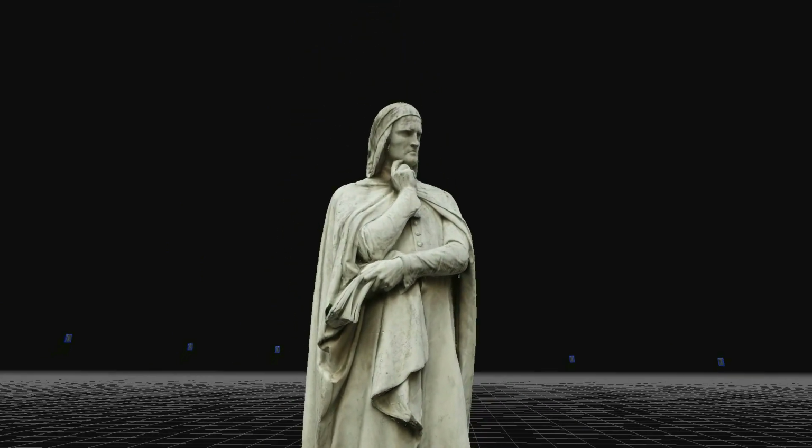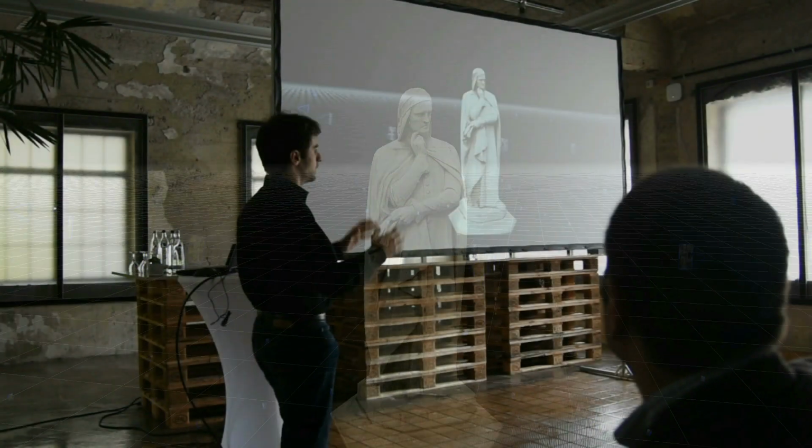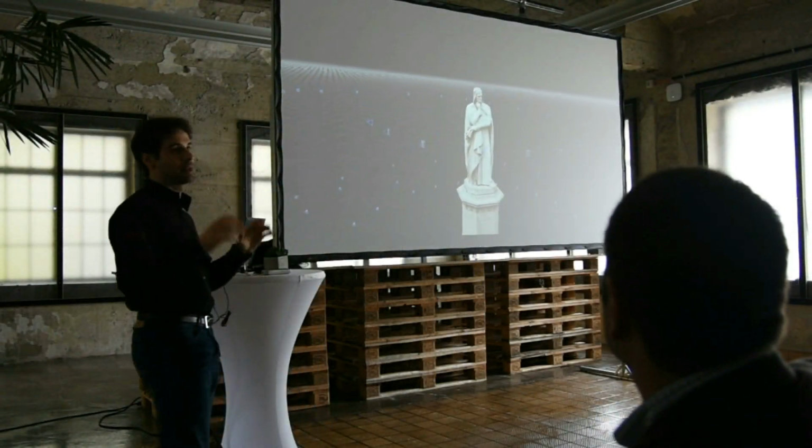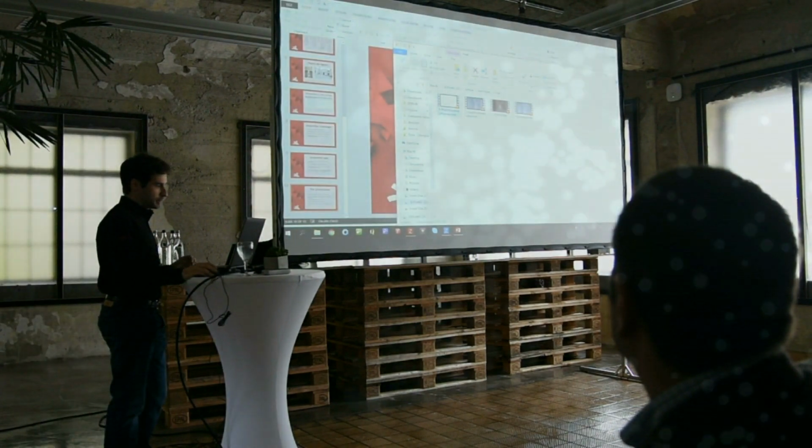So at this point, we're in our square, we got the pictures, and we got the textured mesh of just a statue. Now we just have to scan the whole square. So let me show it to you.